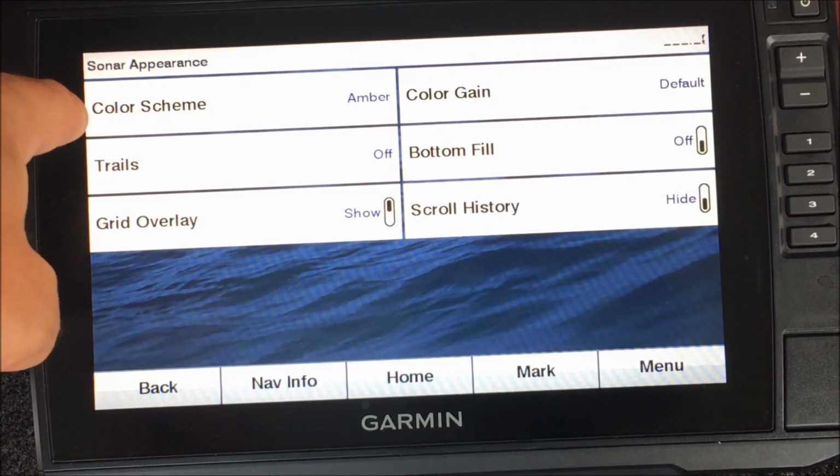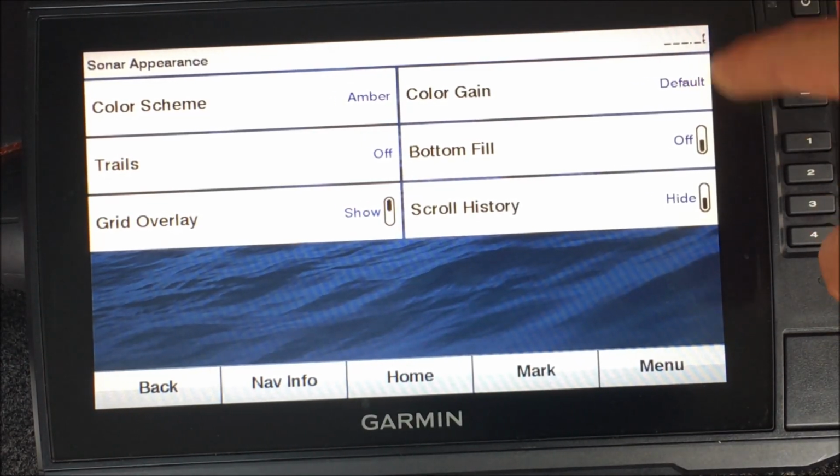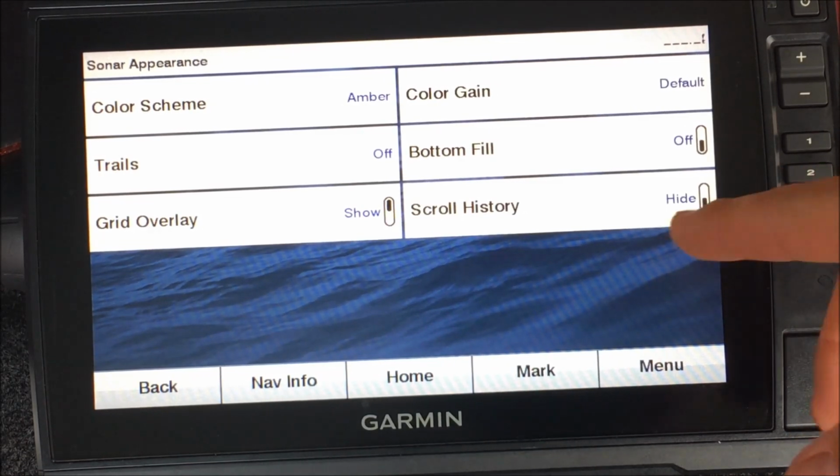Appearance, you've got your color schemes. Your color gain, I always run on default. I don't mess with that. Bottom fills off. Scroll history, I hide that.